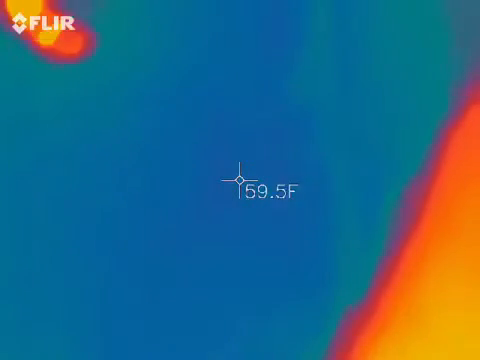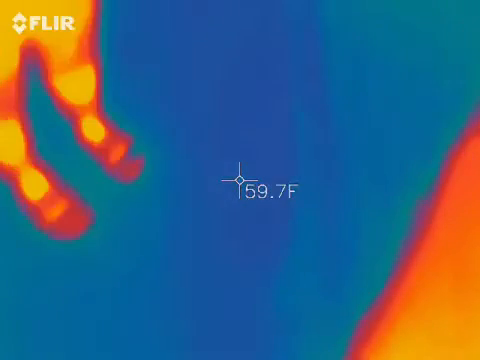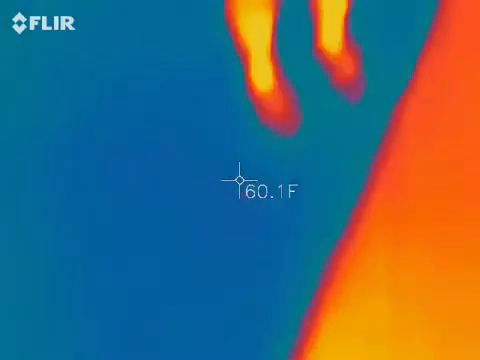Typical tour guide. You're going to see that too. So some of this is somewhat scripted, but most of it's going to feel like a conversation. All right, so let's start off with thermal imaging.